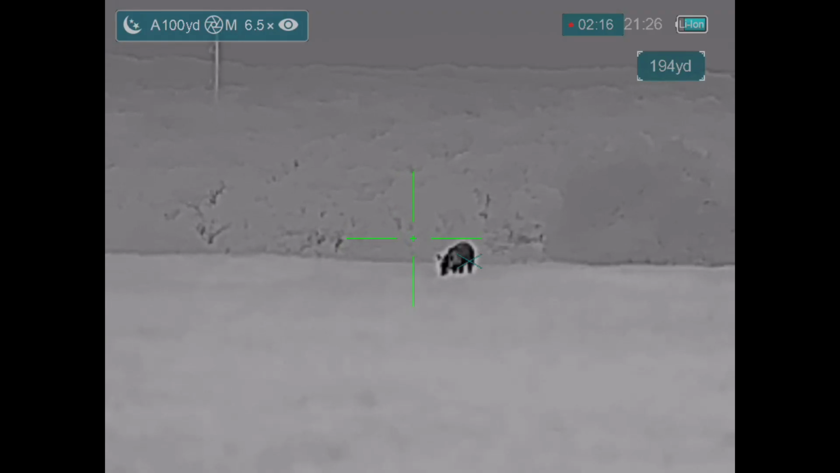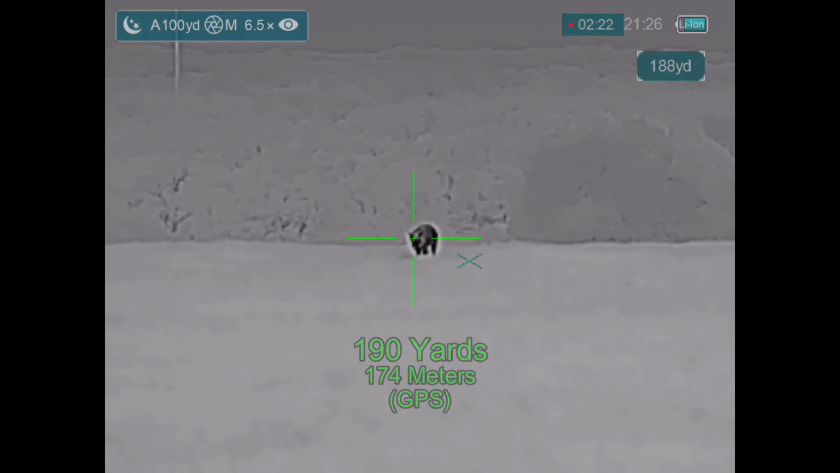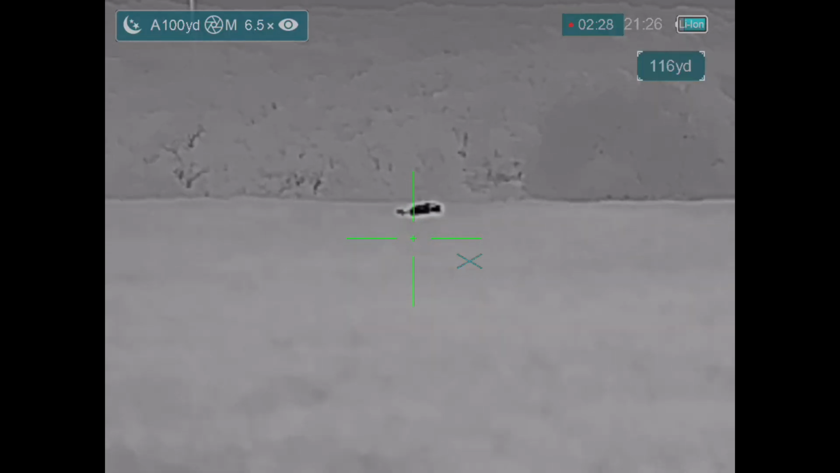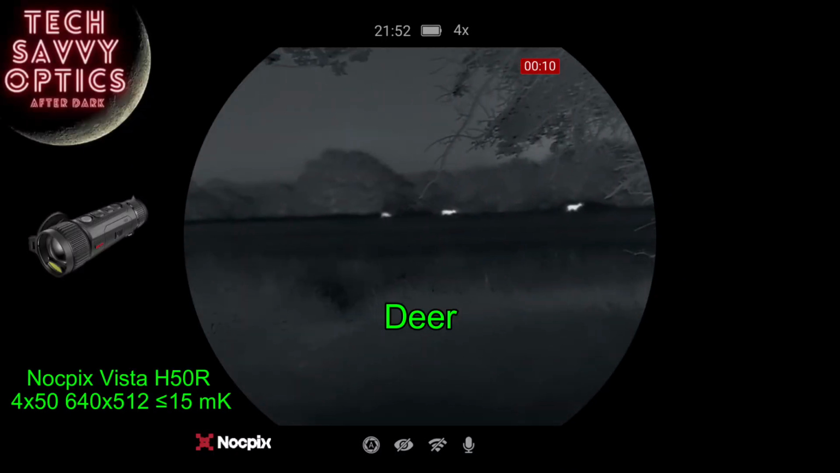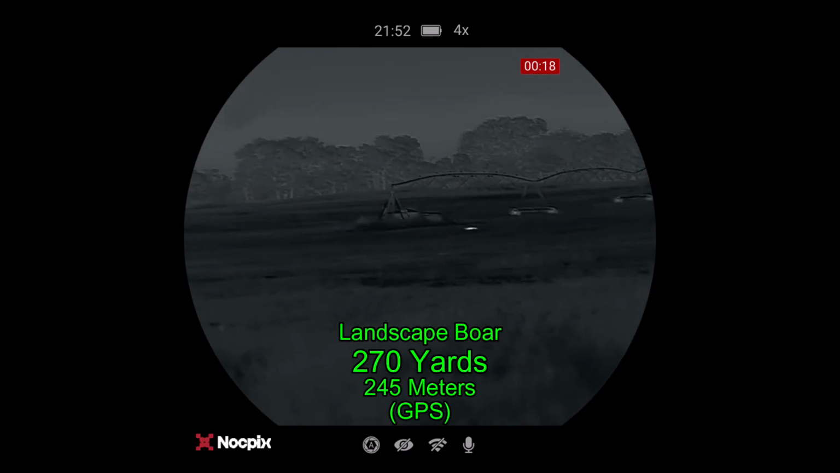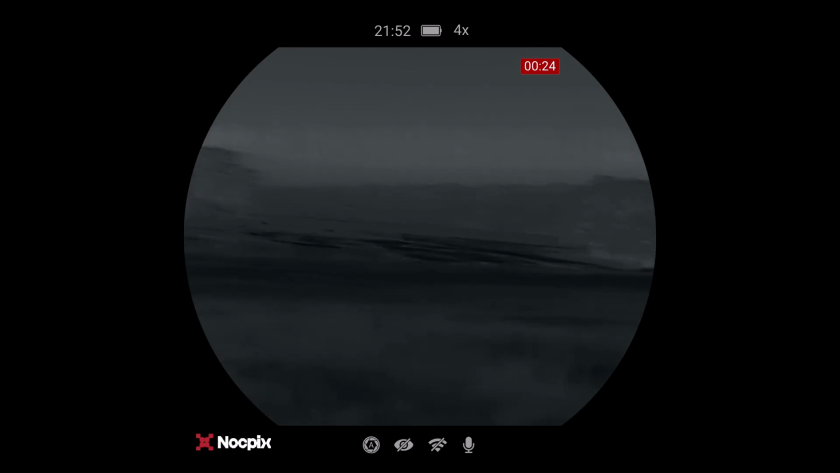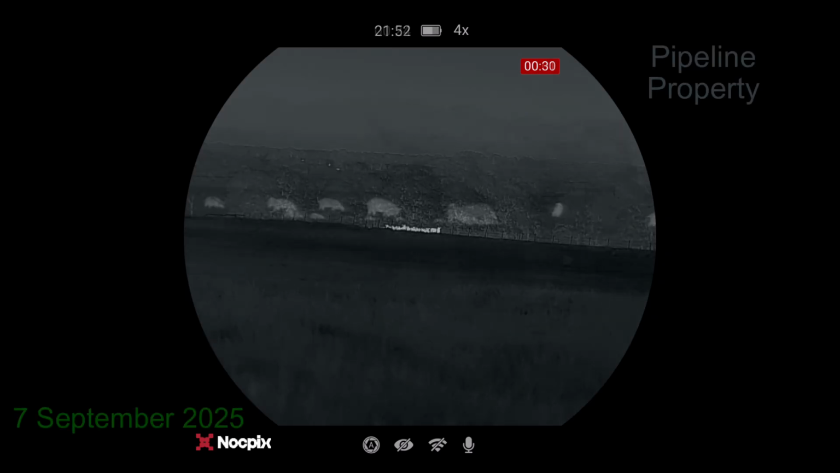Just taking my time getting lined up on the hog, getting comfortable. Alright, here we go. One shot, the hog goes down with a shot to the head. And that's going to be a 170-pound boar. And then I'm getting video here with my Nocpix Vista H50R that I got from Tech Savvy Optics. There's my landscape boar there in the pivot field. Got some cattle over here off in the distance. And that's all that's going on here.